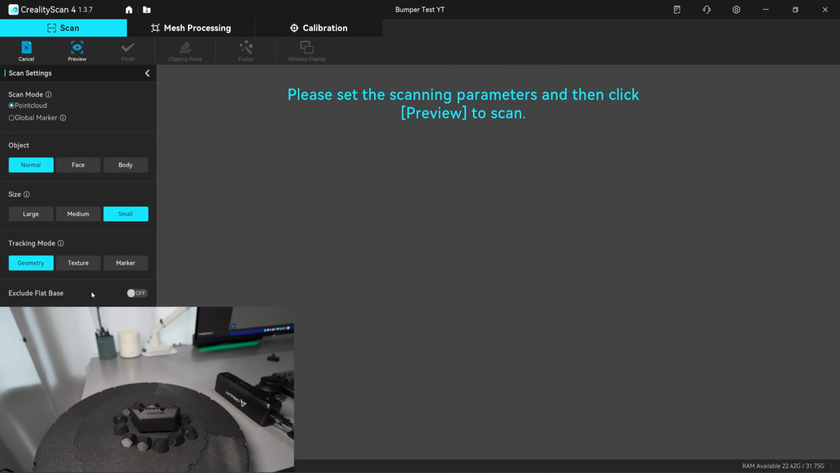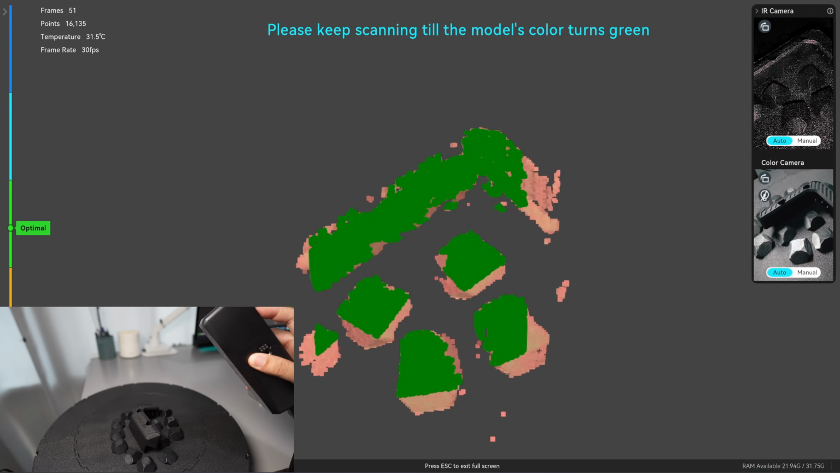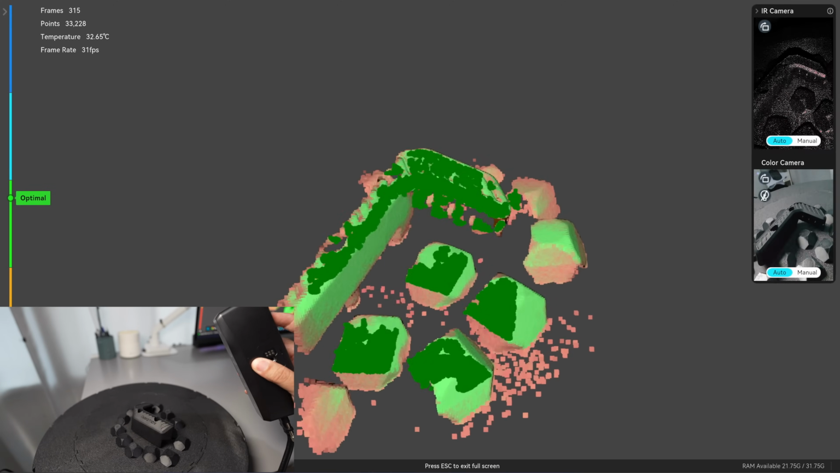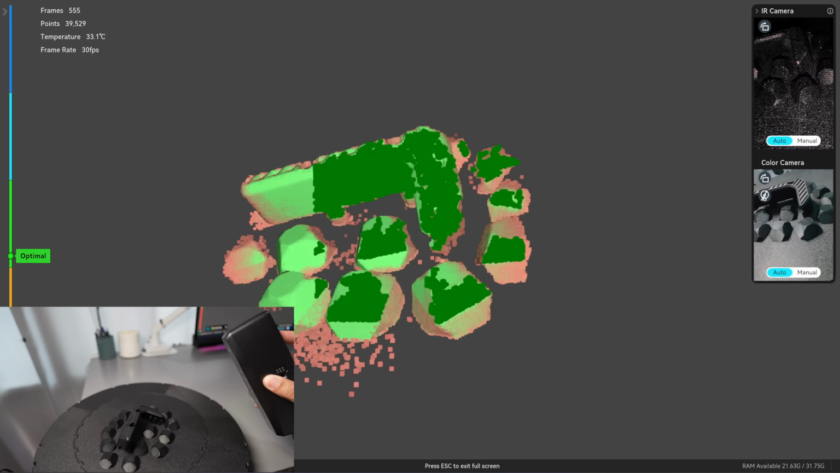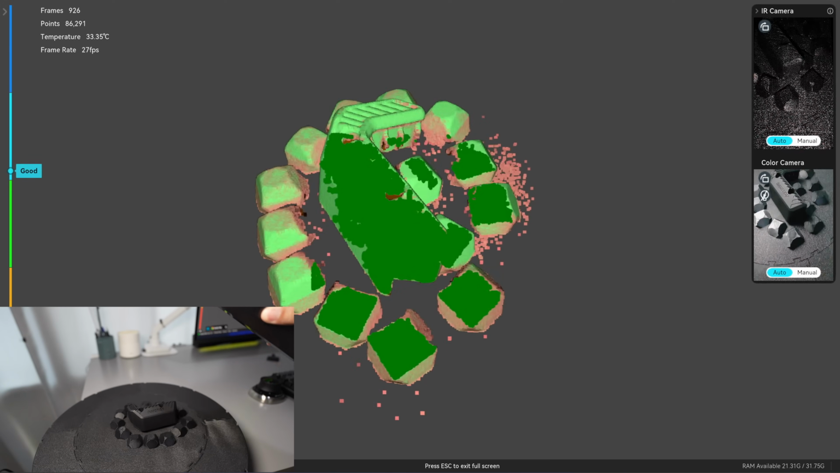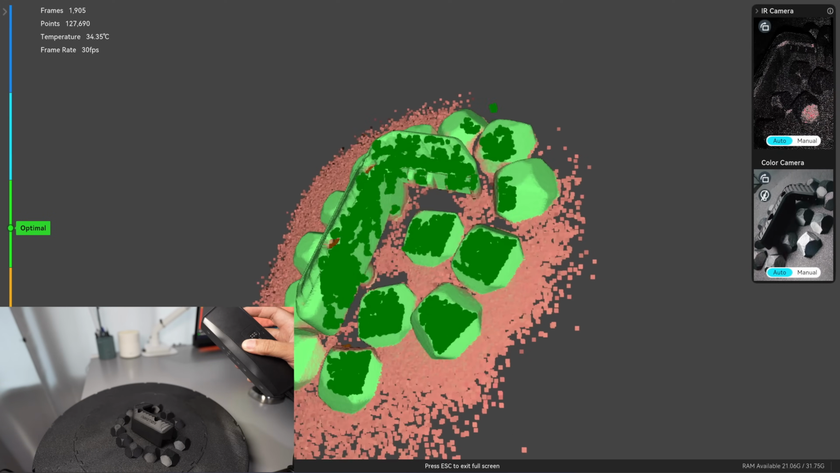Okay, next the Otter Lite infrared scanner. I use small mode and geometry tracking, exclude flat base. The Otter Lite is the same as the Otter: it's better to track in the geometry mode. So when you use the geometry mode, you can scan the side of the object very well. If you use the marker, you're not going to be able to get the same speed as the Otter. The tracking is not as good as the Otter.